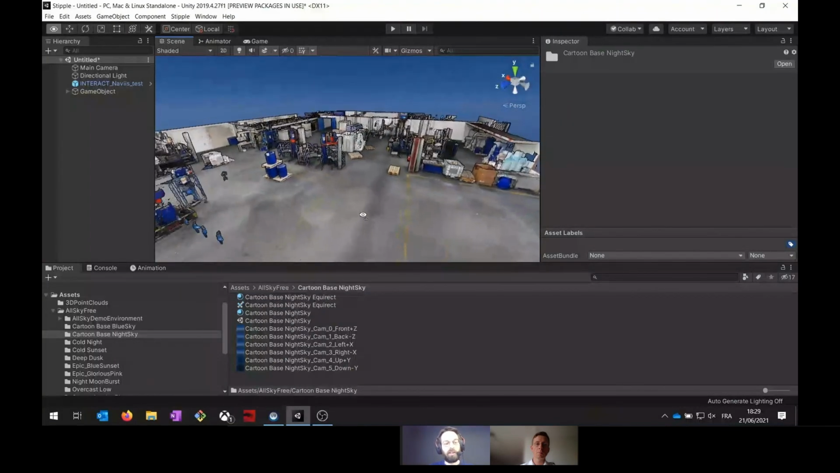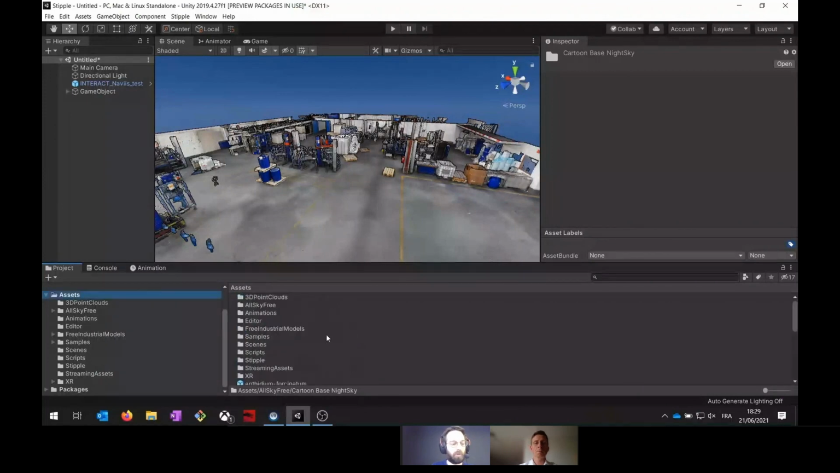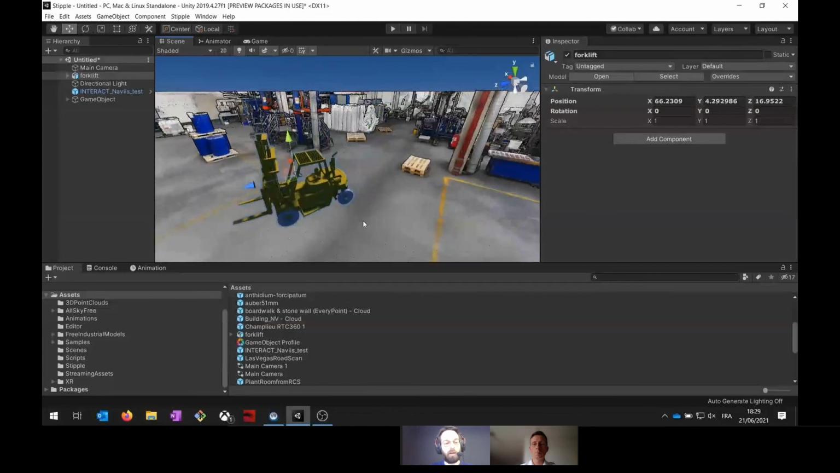So here we have seen how to set up the scene. We have some tools, like let's put a skybox to have something really nice as an environment. How to import a 3D model in the scene, like the forklift that we see on the screen right now.